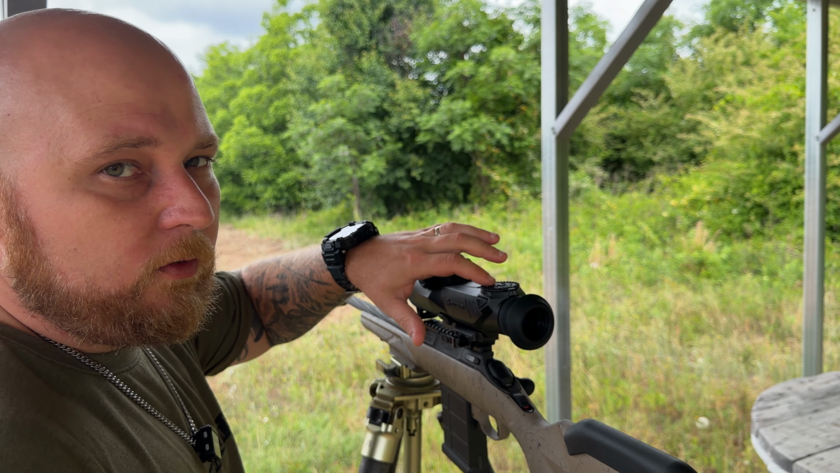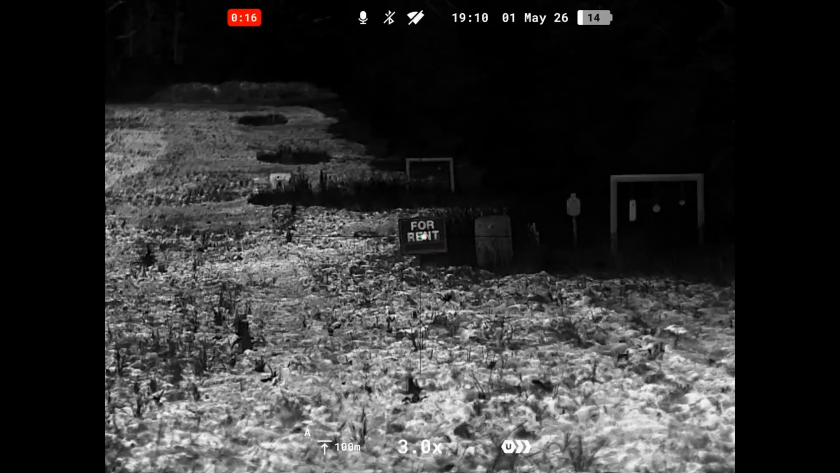All right, guys, now that we are inside the scope itself, I'm going to show you exactly how to zero this unit. So again, I'm using a Ruger GN2 22 Creedmoor. We're going to take our first shot. This is at about 50 yards. You really don't want to go much further than that, especially if this is a brand new unit, first time mounting it. That way you're on target at some point on your first shot. So we're going to go ahead and take our first shot now to see exactly where we're impacting.